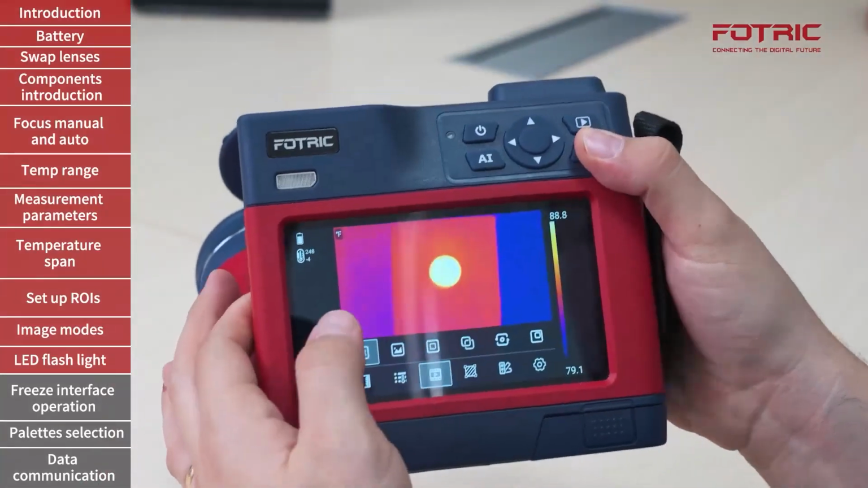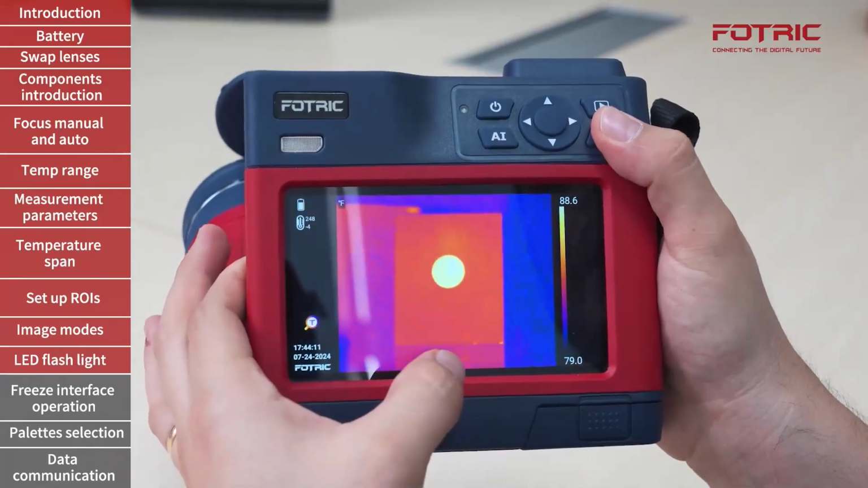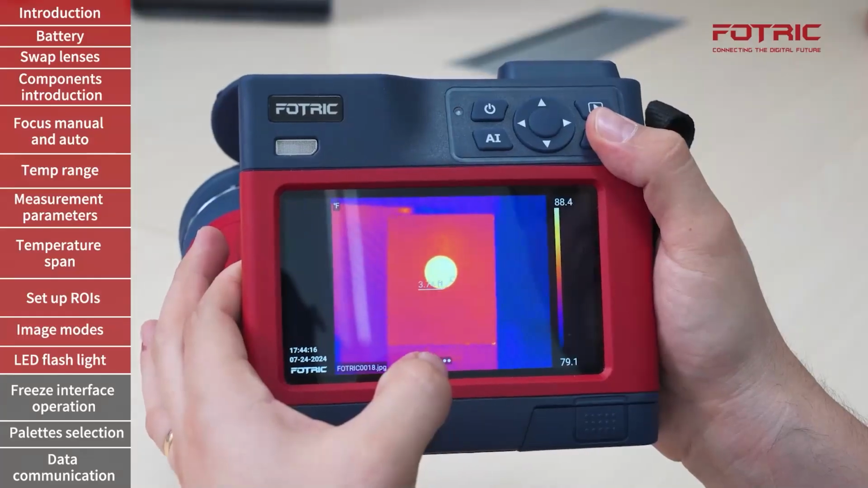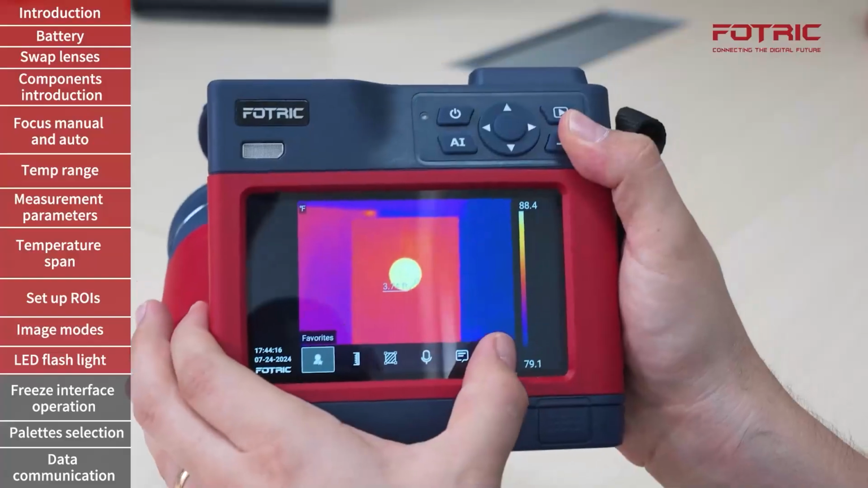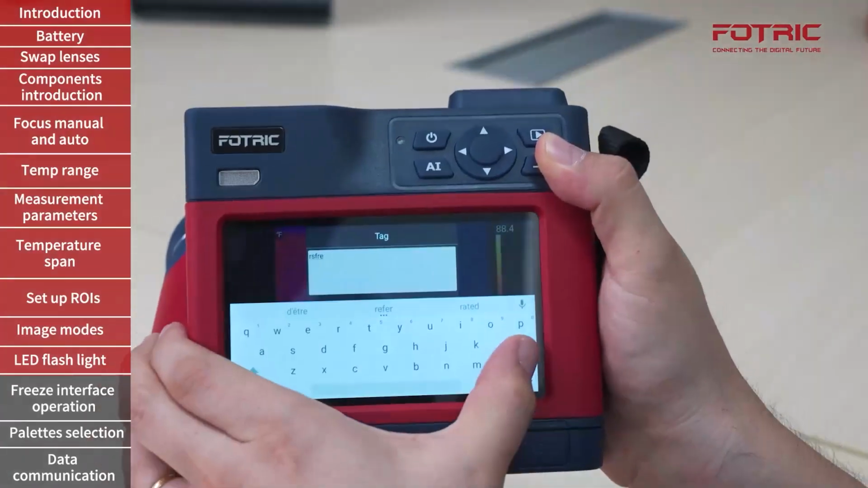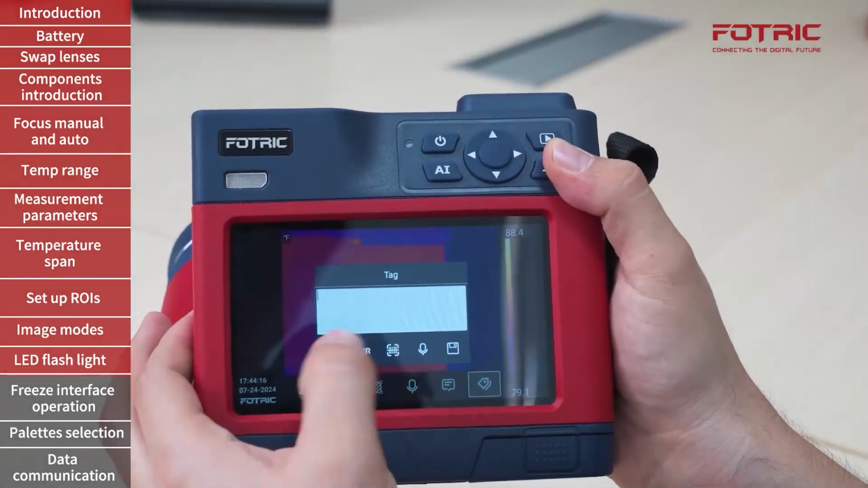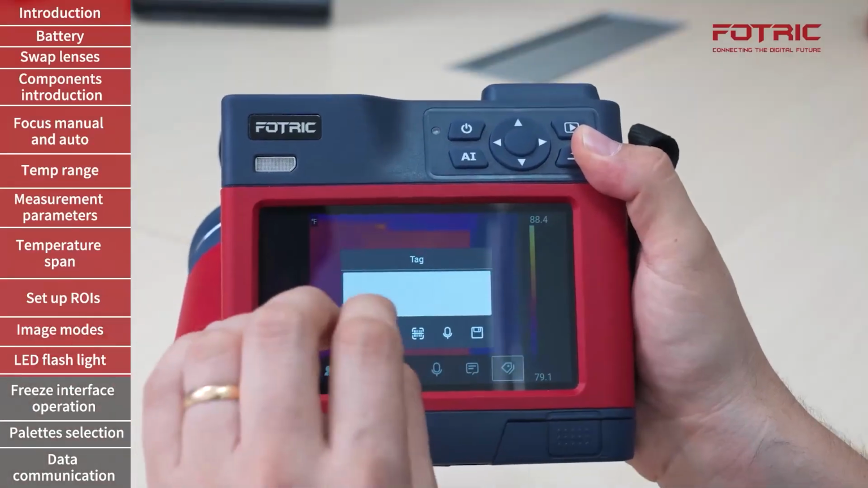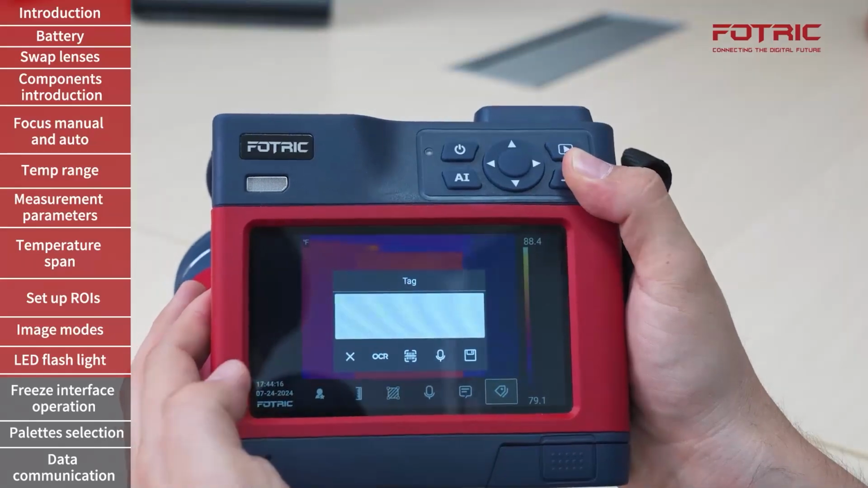When taking thermal pictures, some annotations can be done. Let's say that I am ready to take the picture. I hit the picture taking button and the image is frozen. At this point, I can add tags. A tag can be input manually by tapping on the keyboard, but it can also be added by scanning a QR code. Once again, the second application of that flashlight is to help visualize clearly in dark environments those QR codes. Let me show you how to use that.